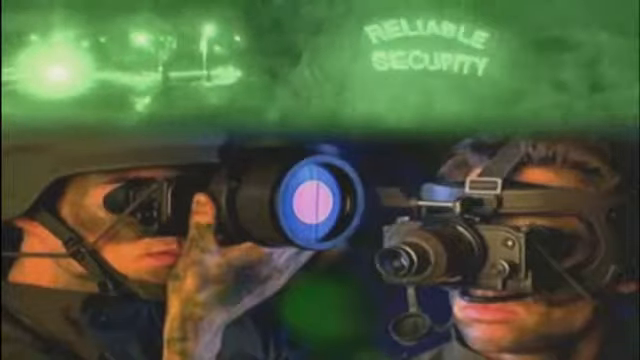Thermal imaging is not the same as using night vision goggles. Night vision goggles amplify small amounts of visible light so that objects can be seen at night. They only work if at least some light, like moonlight or starlight, is present. Thermal imaging works by detecting the heat energy being radiated and needs no light at all.